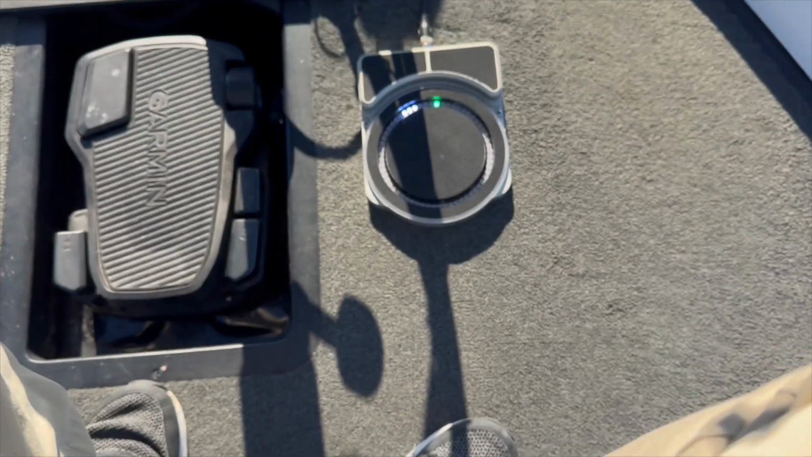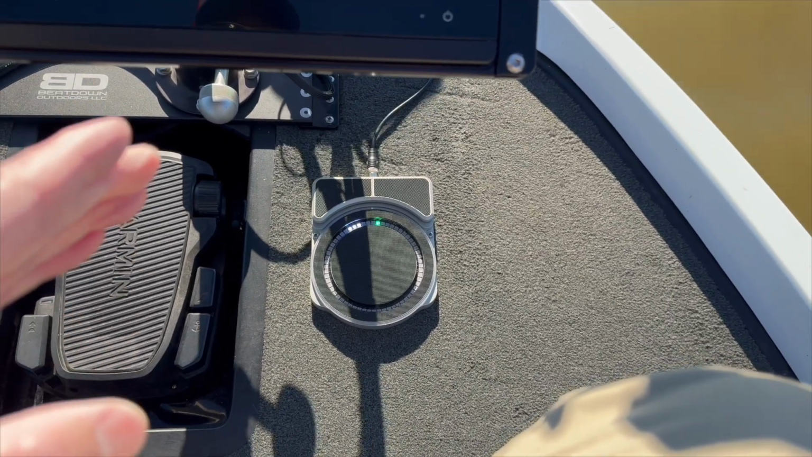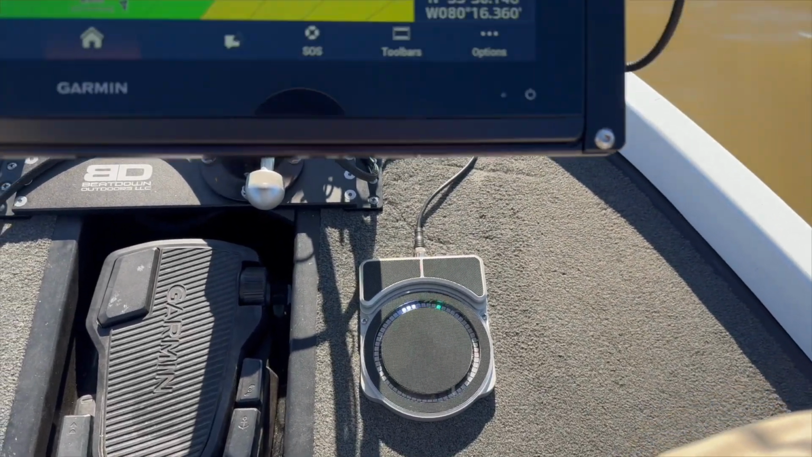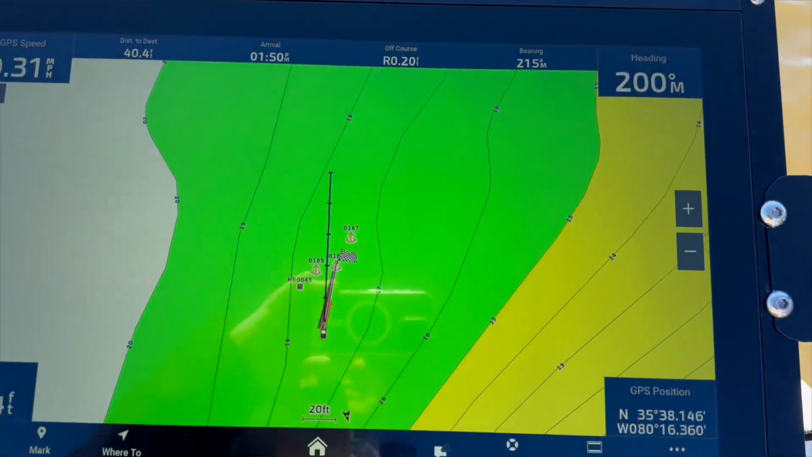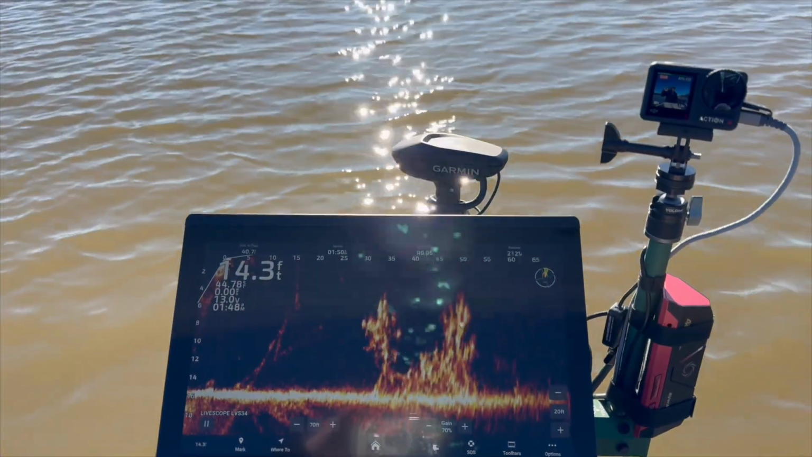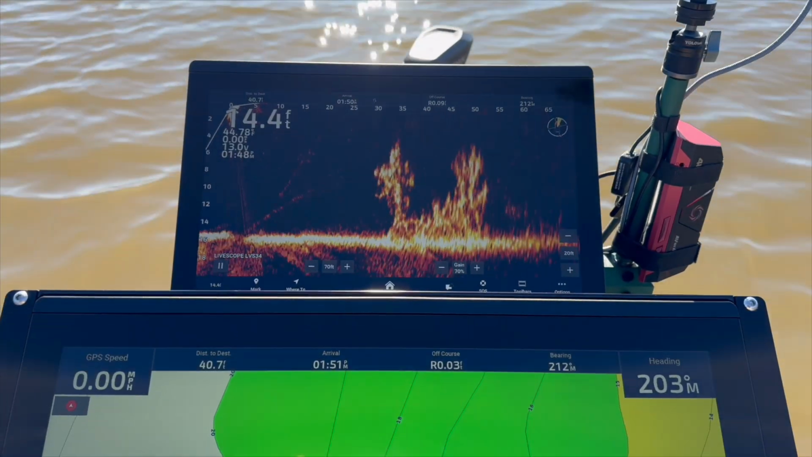And when we do that, it's going to keep the RS1 right where we put it at in the look around mode. So no matter where the boat moves, it's going to hold us on that brush pile. Now we're in spot lock. The boat will turn around. I'm going to go ahead and take us off of spot lock.